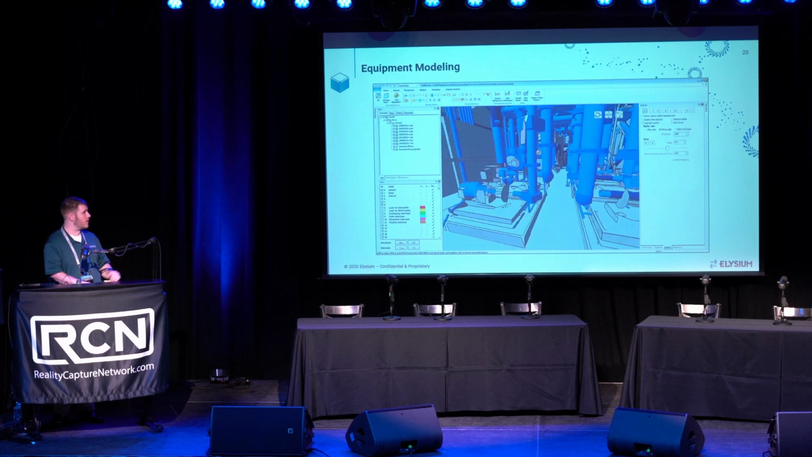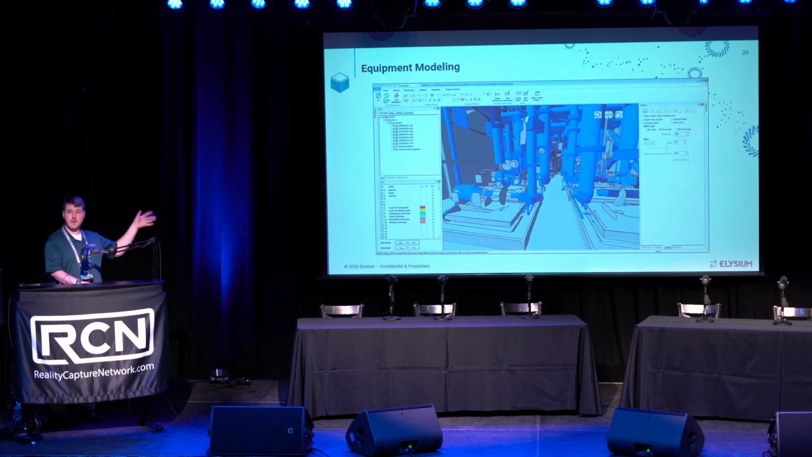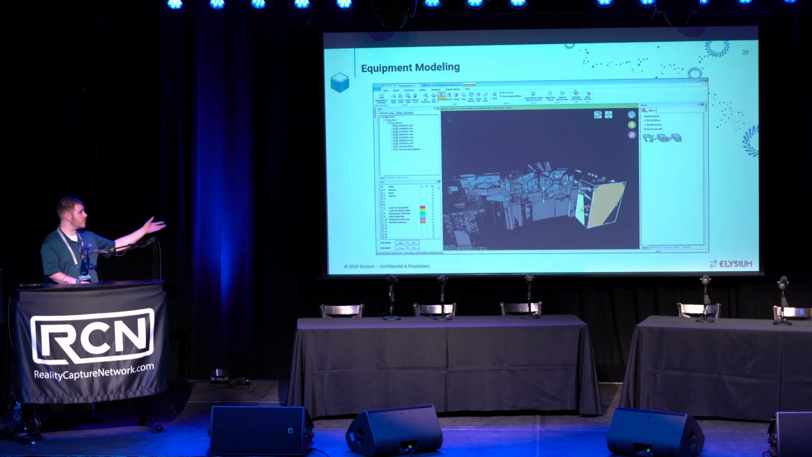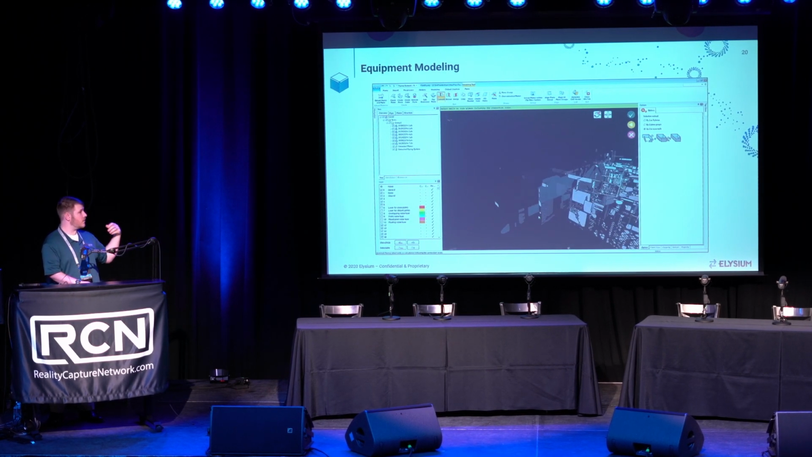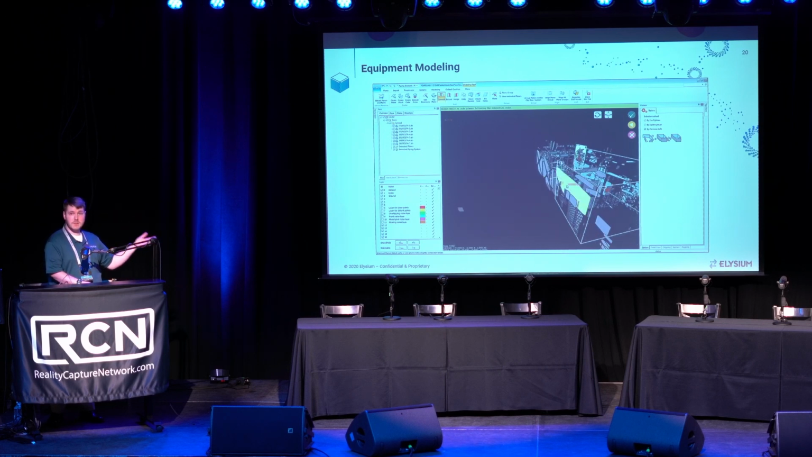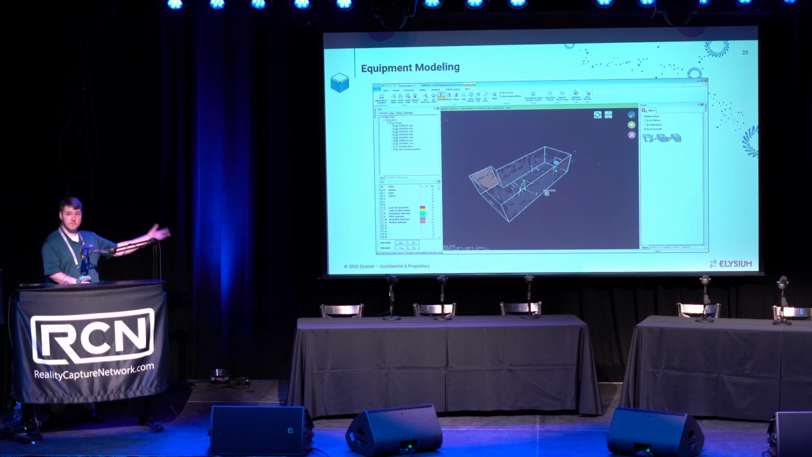Up next is equipment modeling. So with this user, what they've done is they're going to come into the environment and they're going to use the extracted planes from the environment first and foremost to grab the boundaries of this space. So the user can select any plane that they need to represent, in this case, the walls and then the floor in succession of this space.